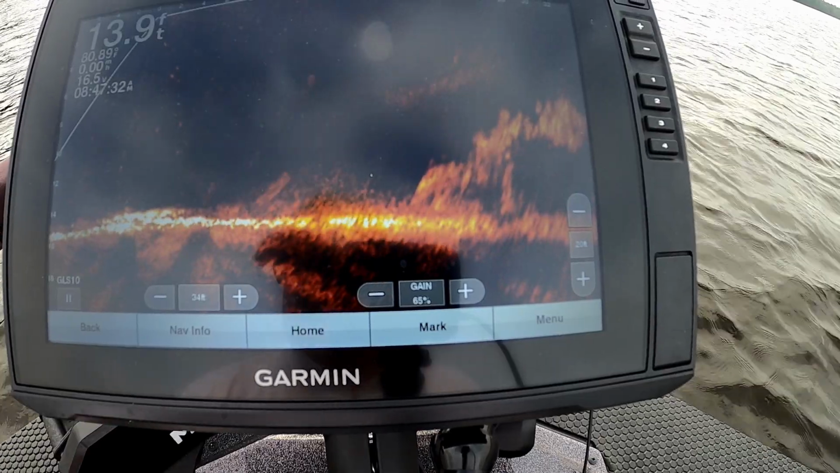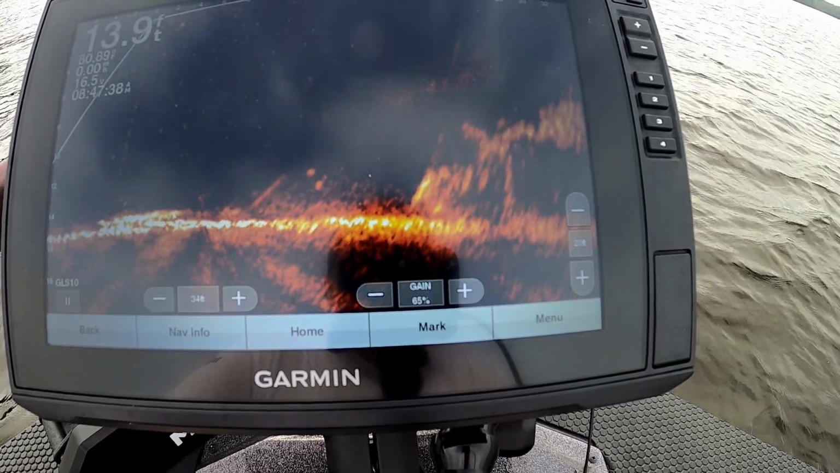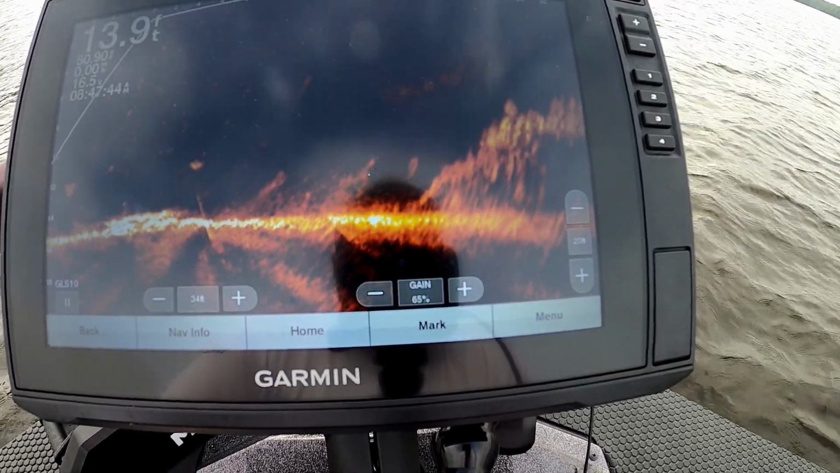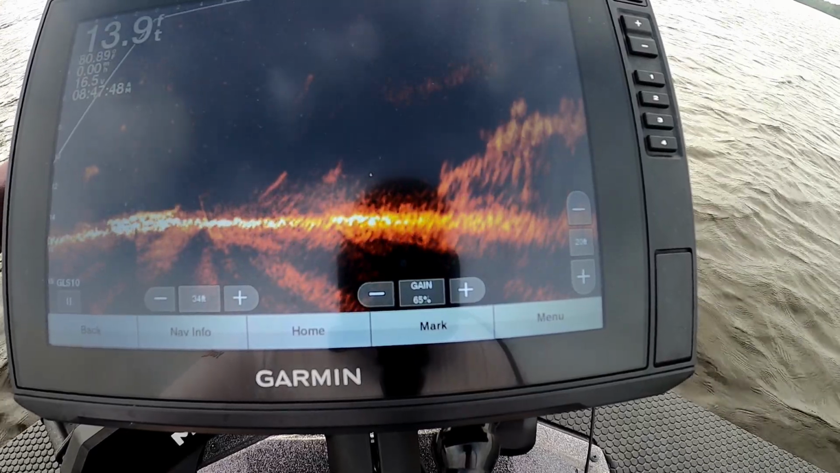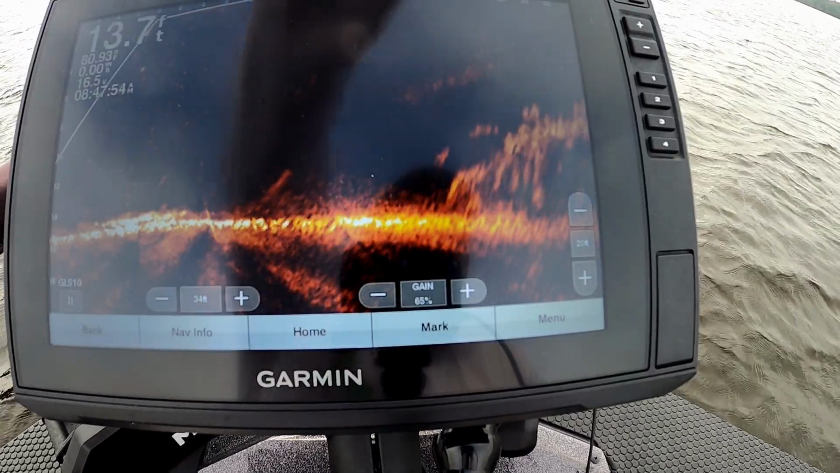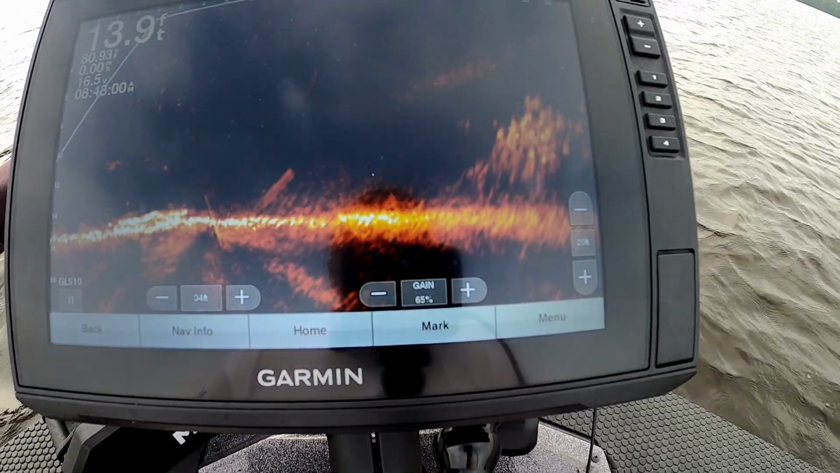Now we're going to turn on this Hydrowave. We're going to see if we see any reaction from those fish at all. I don't know what to expect. Just curious to see if they start moving around more, if they come towards the boat. Get them in the screen real good here. Let's get a group of them there.